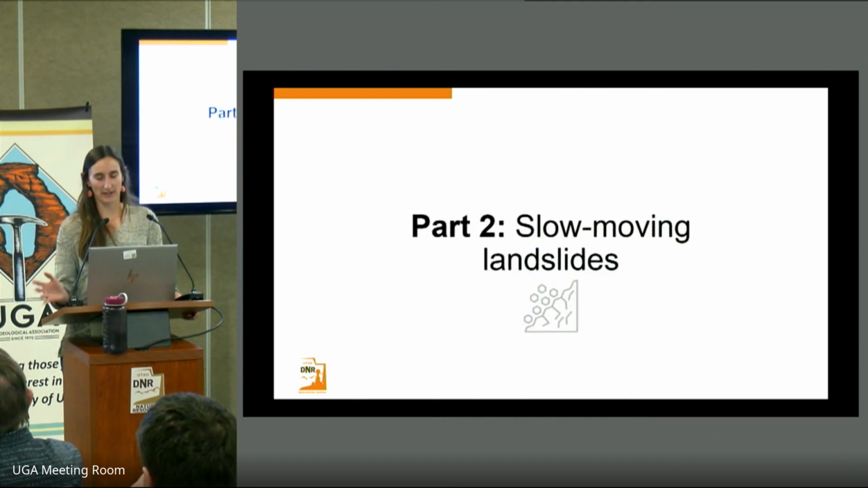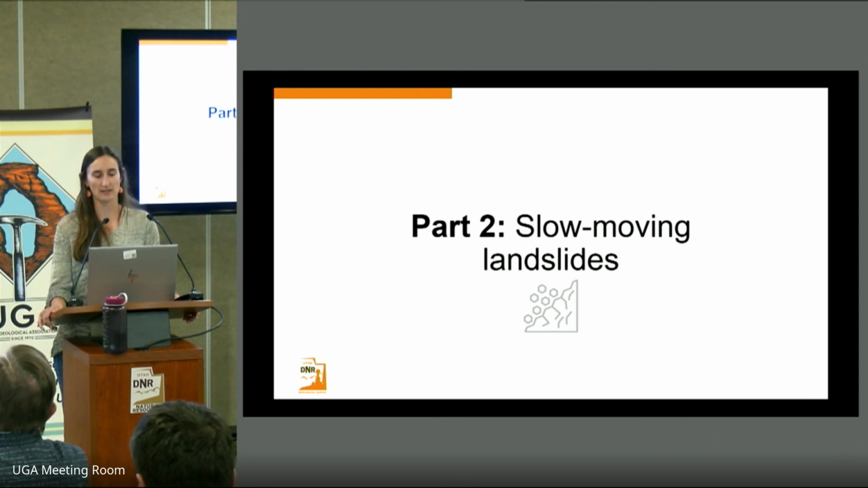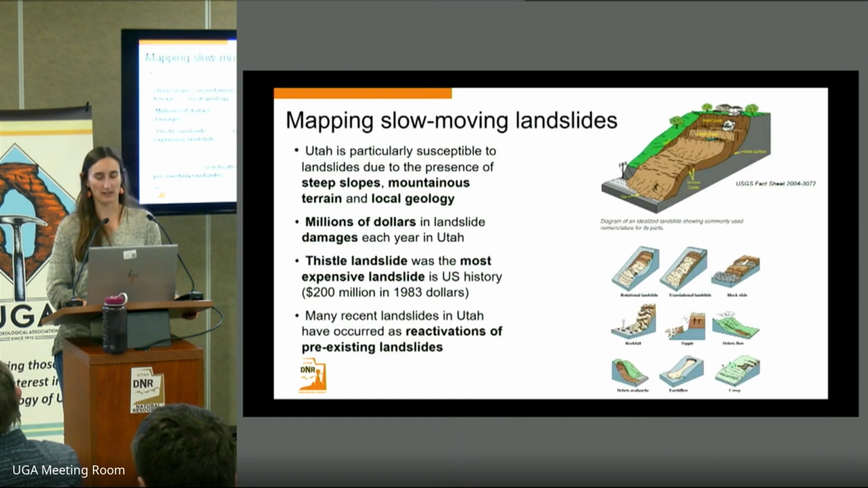So that is a summary of the work that we've been doing to monitor land subsidence and better characterize the aquifers in Utah using InSAR. Then for the second part of this talk, I'd like to talk about slow-moving landslides and how we're able to monitor these and identify them using InSAR as well.